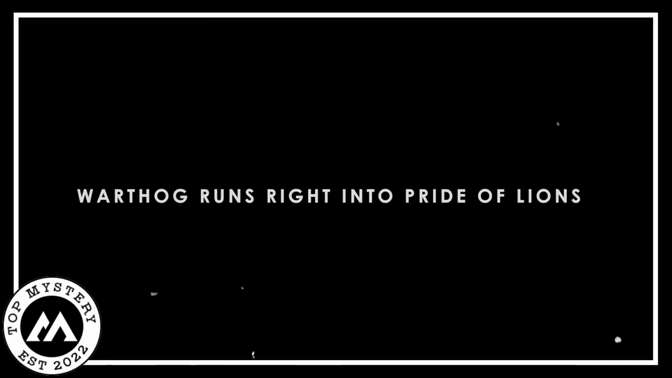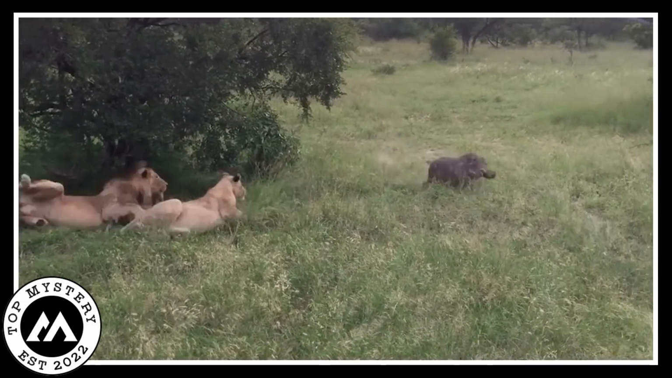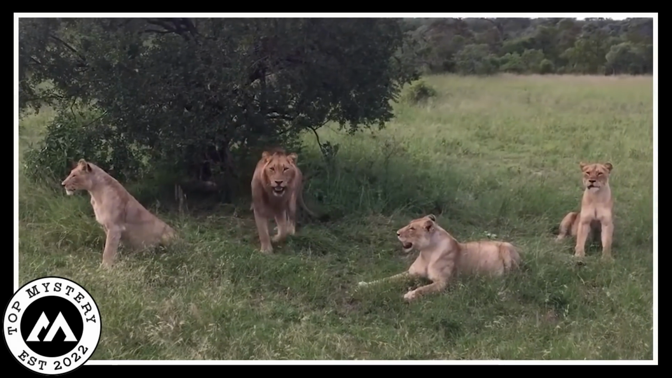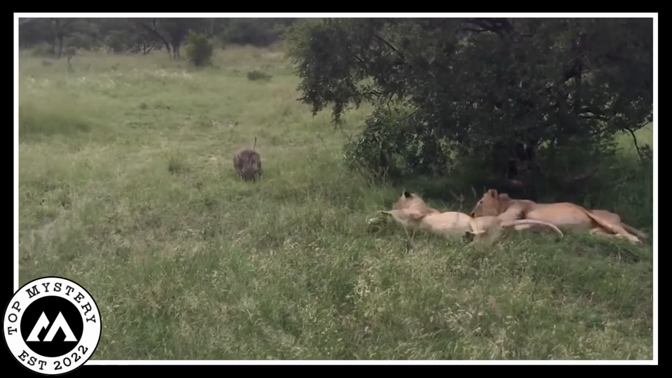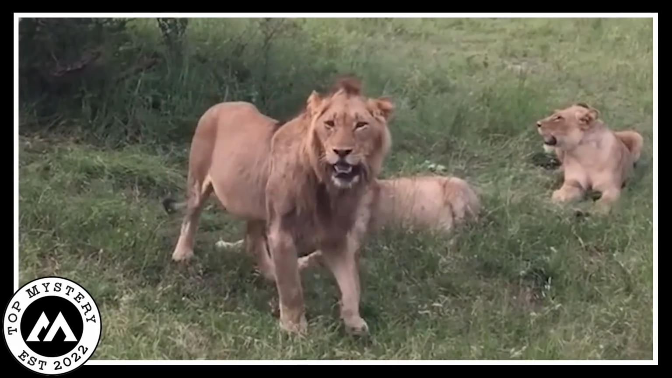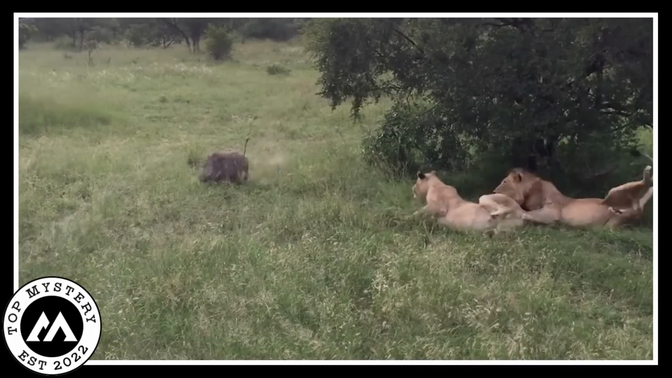Warthog runs right into pride of lions. At first, the warthog appeared to be unconscious of the lions. The lions were shocked as well. They came to a rest and gazed, wondering what to do. It was a tense moment, like something out of a nature documentary. The warthog escaped by darting away rapidly. It was a close call, demonstrating the wild and dangerous existence of an animal.